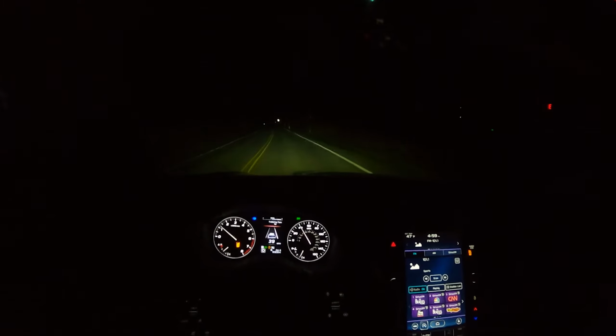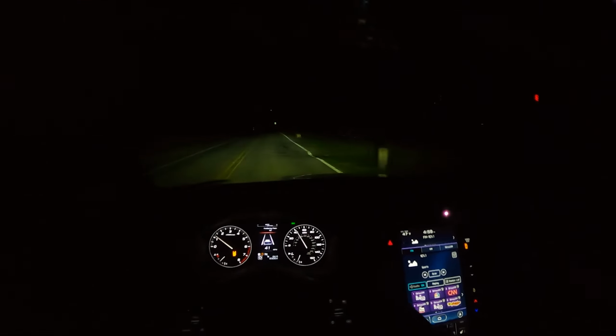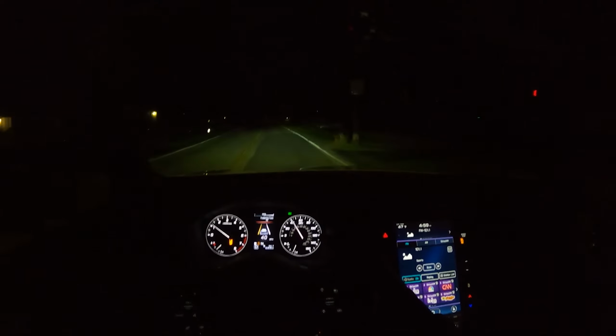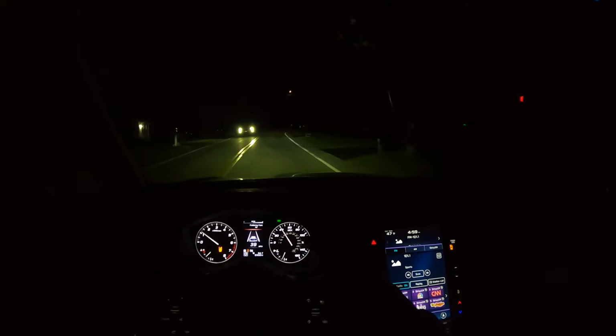And then if you put on your high beams right there, they're pretty good high beams, very good visibility. And if you pull them back down, it's still pretty good. It has LED headlights as well as front and rear, and the fog lights are also going to be that. So very good visibility here, nice bright white light, as it should be.